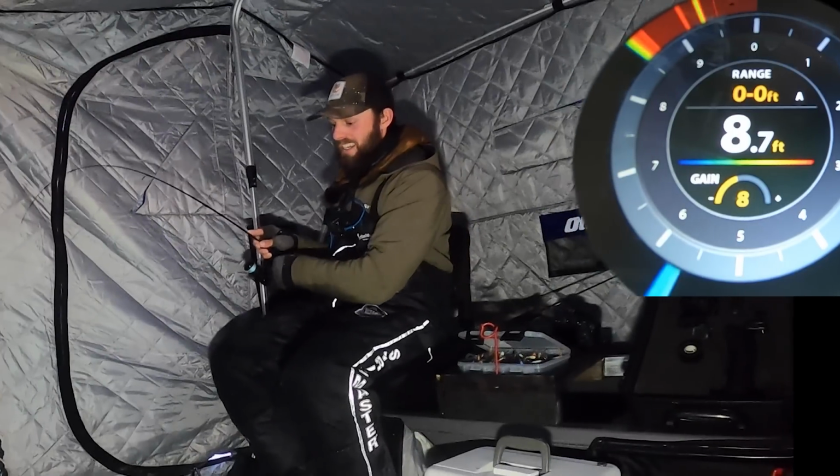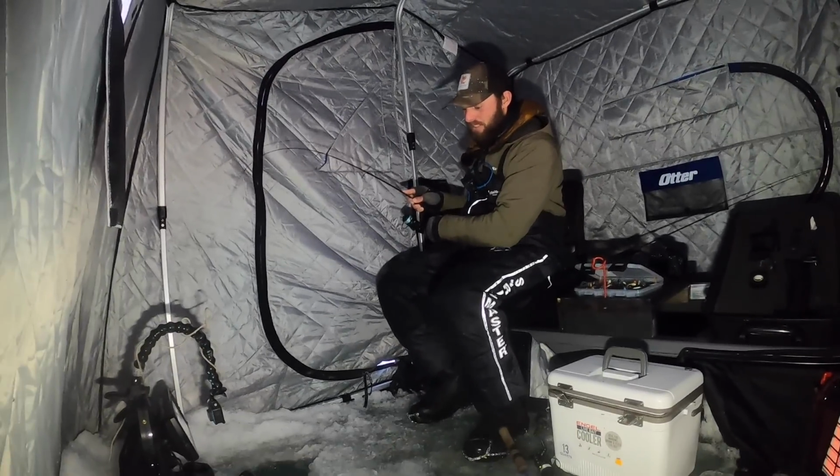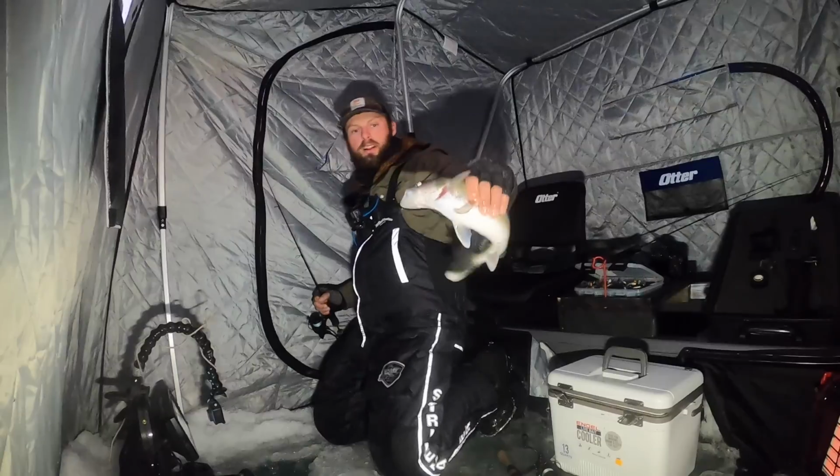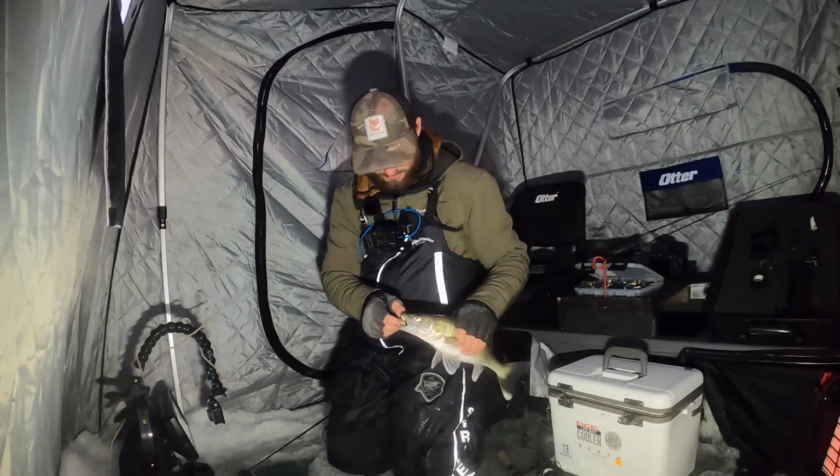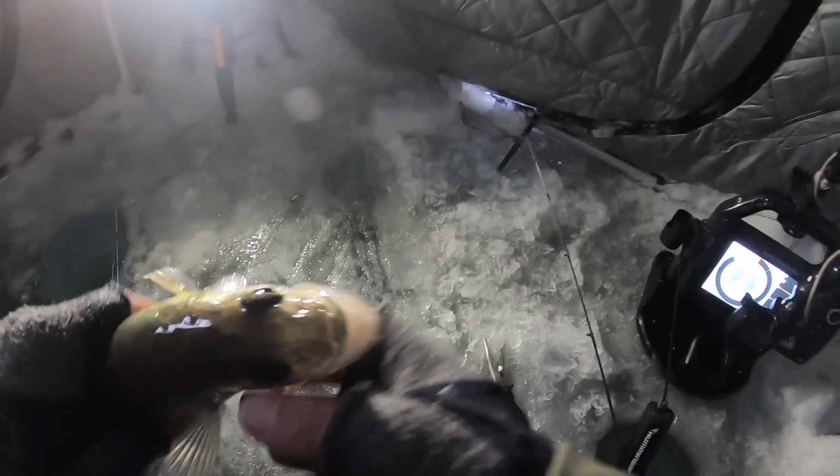Got him right there. Well, missed one on the dead stick for a second. That's all right, because he came over and smoked the hyper rattle. It was actually a totally different fish. It was a really small one. I didn't even have the whole minnow on the dead stick rod.